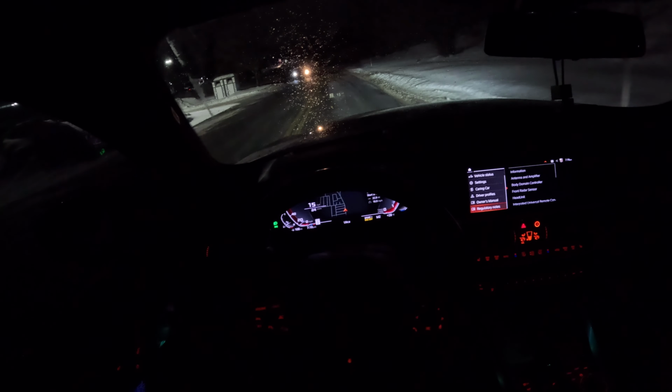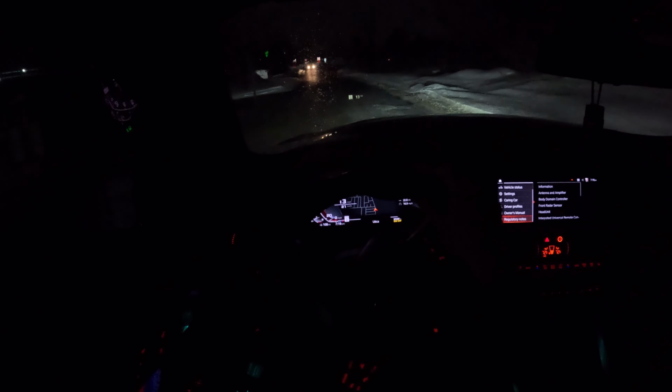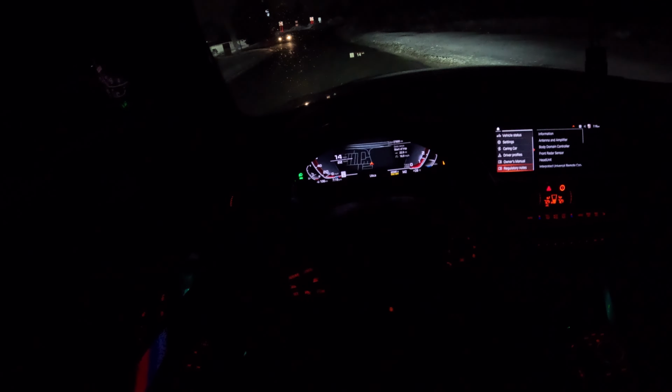Oh shit, piece of ice. It is really shitty out, guys, really shitty, but that's okay. Forgot my phone too, so that kind of sucks. But what are we feeling for the color tonight? I've been rocking the green for a while now, but I think it might be time to change it.